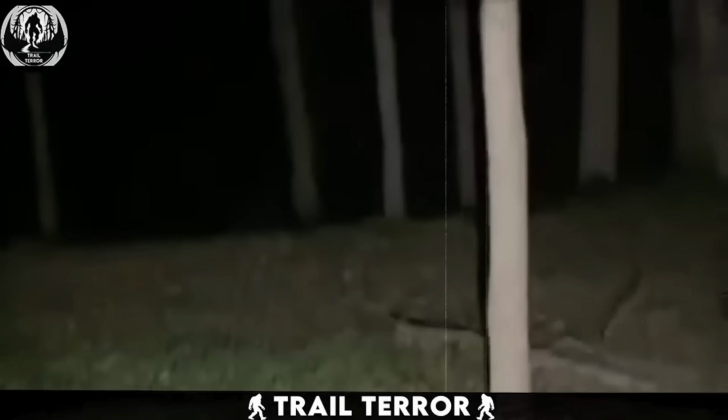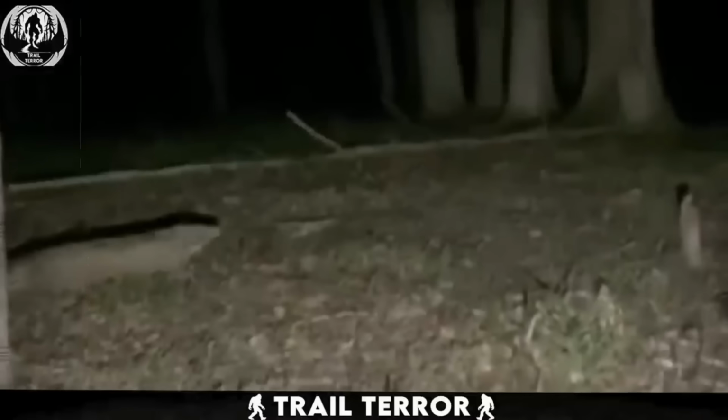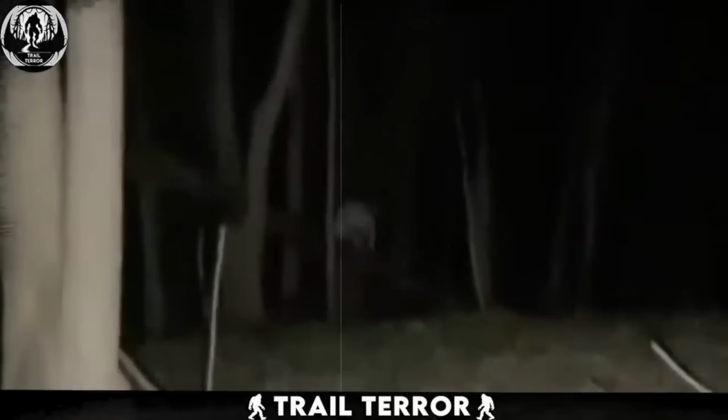In this video, a person films inside a forest during the night, when suddenly the ordinary surroundings of the forest are breached by the appearance of a bizarre and unsettling figure. Emerging seemingly out of nowhere, next to one of the trees, stands a tall humanoid shape.